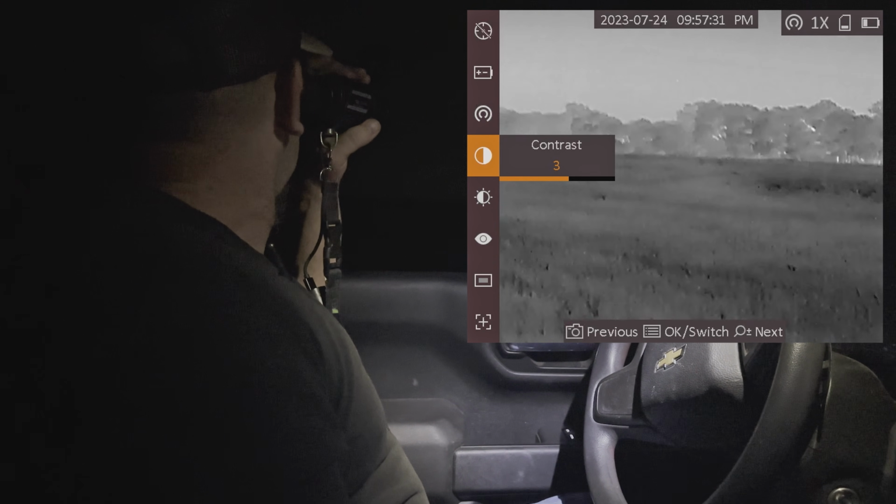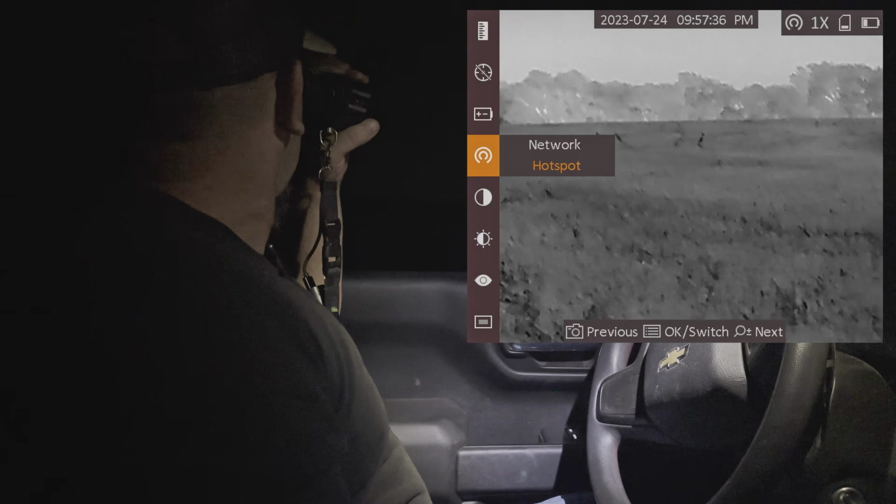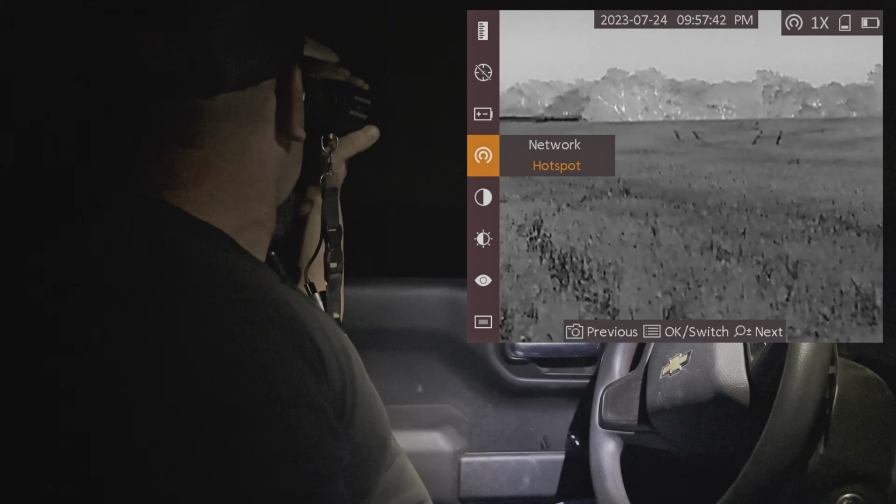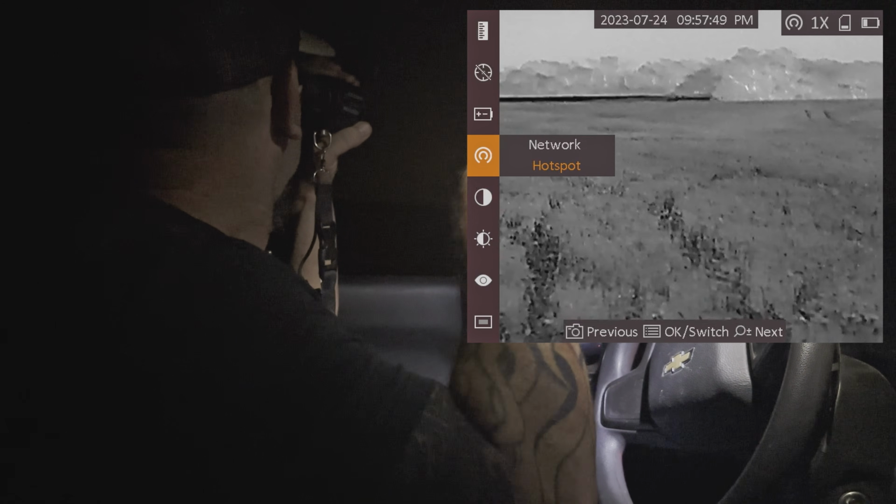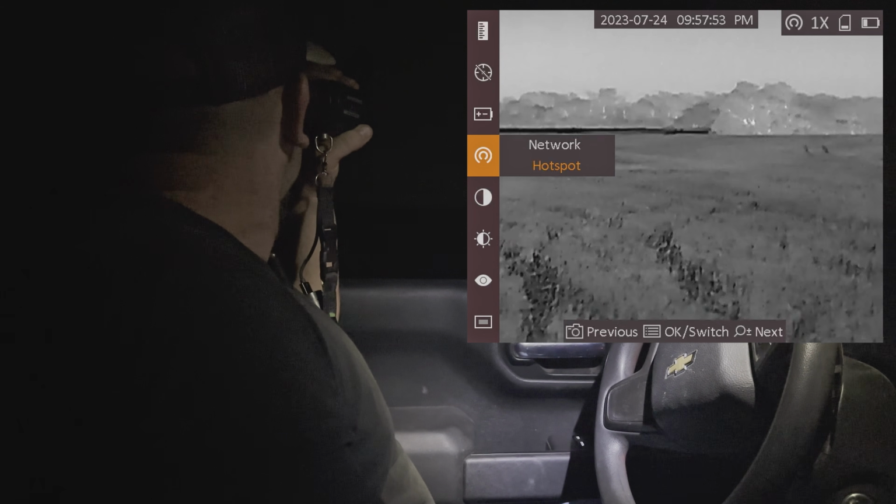Okay. This one here, when I go back up here now, this one that says network hotspot, that is the one right there that you have to use to enable your Wi-Fi. Now, if you look at the top of this, where it has the 1x, that's my 1x zoom, that half round circle there, that's telling you that my Wi-Fi is enabled, okay?